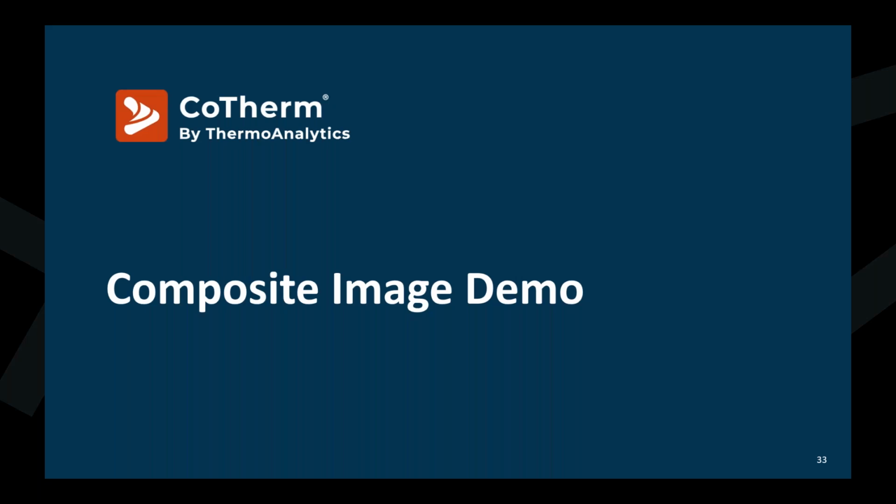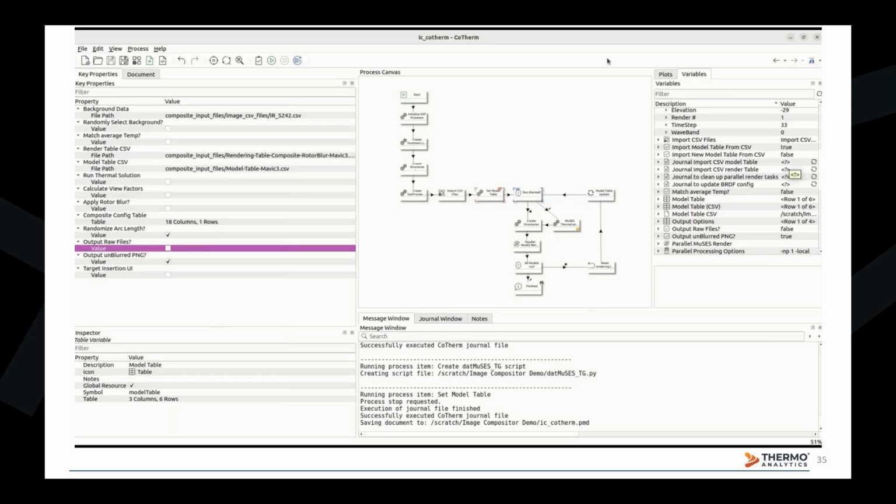Next, I will go over a brief demo of how the image compositor is set up and utilized for dataset generation. Here's the image compositor CoTherm process. This process takes a list of models, a list of rendering parameters, a set of measured backgrounds, and user-defined parameters, and produces datasets of the rendering stitched into measured background images.